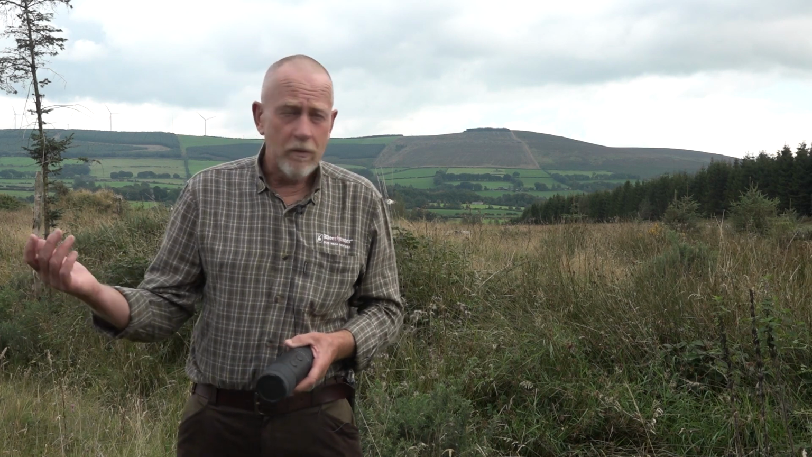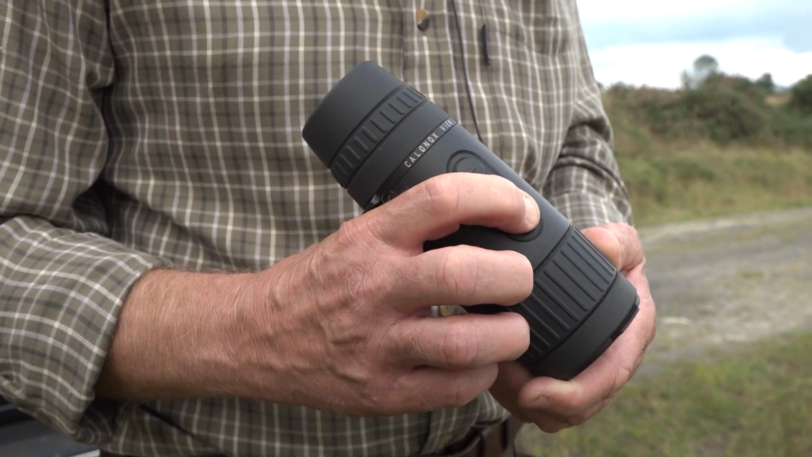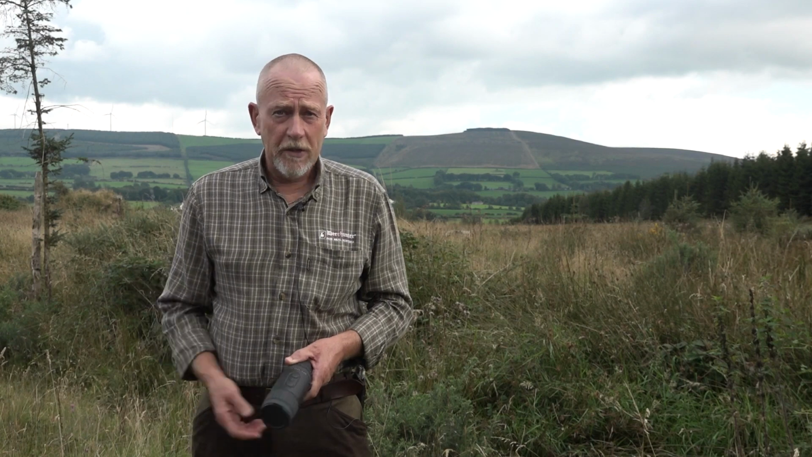The other thing that I need is something that's simple. I need to wear reading glasses. I can still see a deer at 1,000 meters without anything, but with reading glasses I'm hopeless, so I need something that's fairly easy to operate if I'm going to use it. And you've basically got two control buttons, a menu button in the middle. It's a really simple piece of kit, and to record on it you just press and hold a button and away you go.